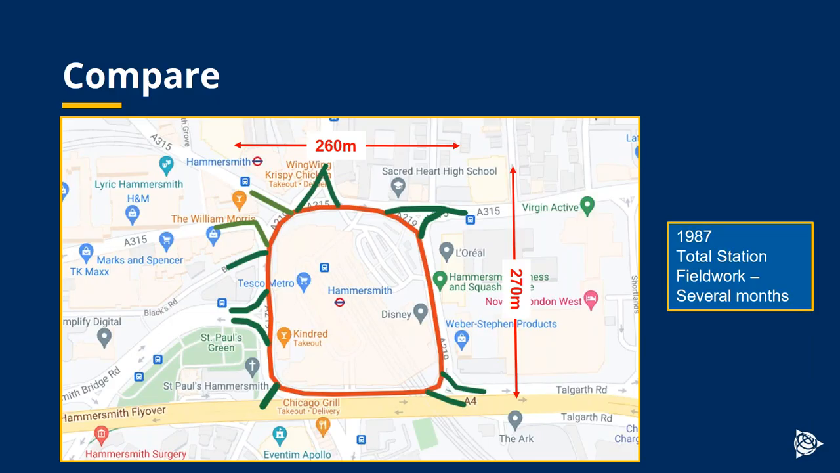It's a very, very busy intersection, one of the busiest in Europe, I would say, and was complex to survey. We were using a total station. This survey took 2 months. So in the space of my career, we have gone from 2 months to 50 minutes.